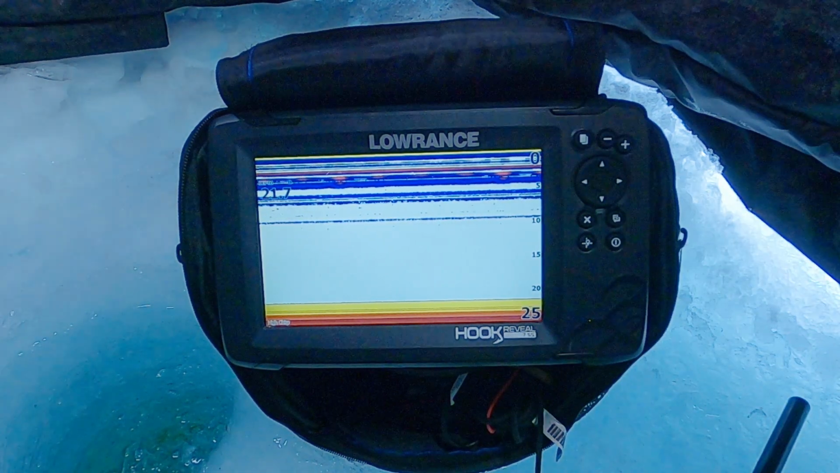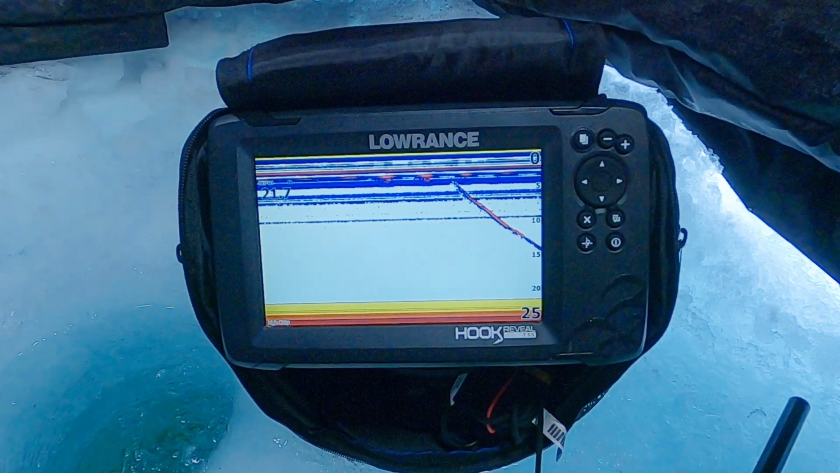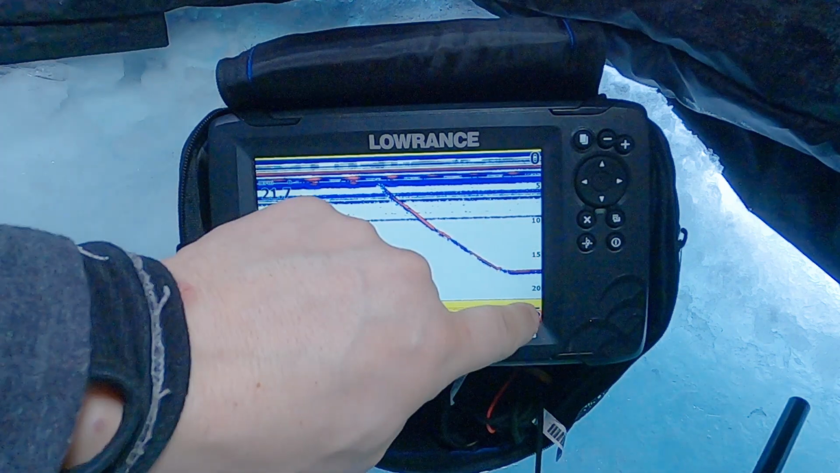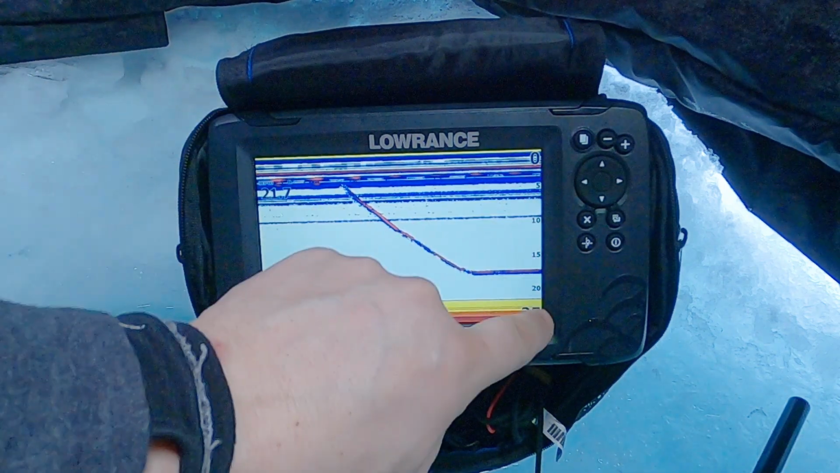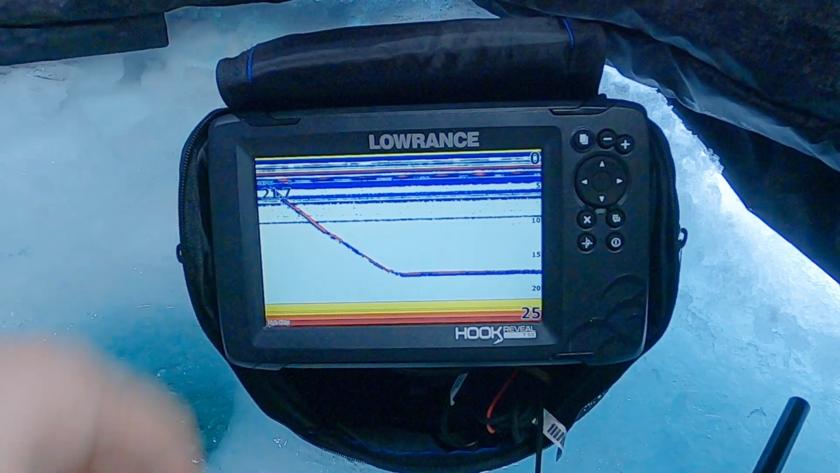Now I'm going to open my bail here, drop my lure down, and there you can see it came in at about 5 feet, and now it looks like it's going down on an angle. And the reason is because this is the most current information here. This is where we want to look, what we want to pay attention to, and then it scrolls across the screen as it refreshes and updates.